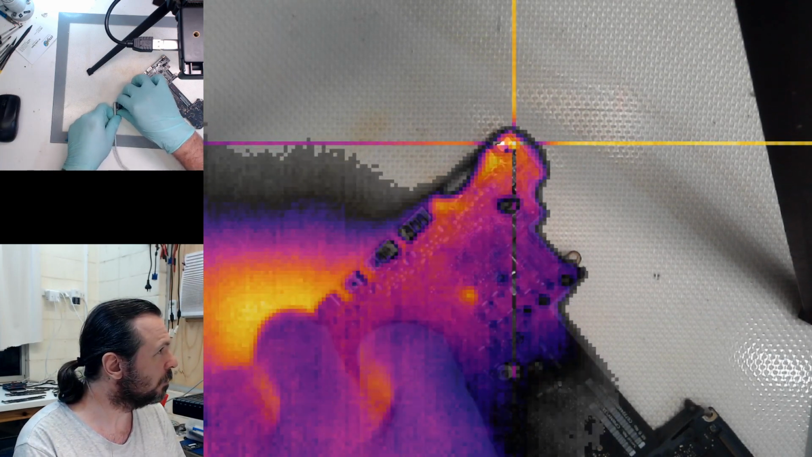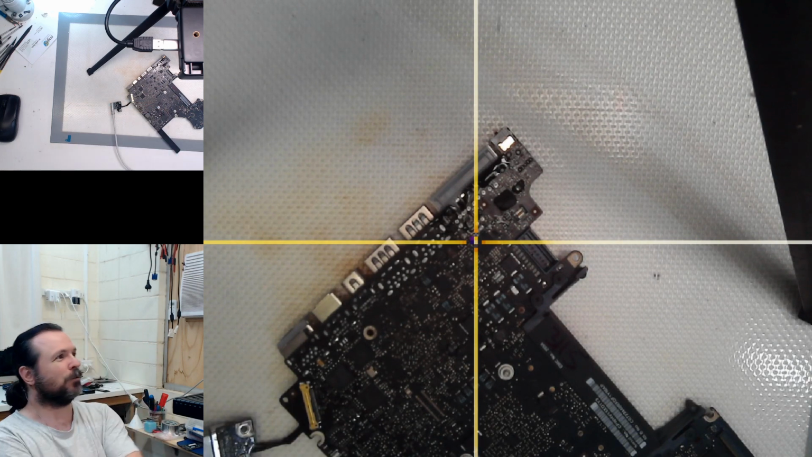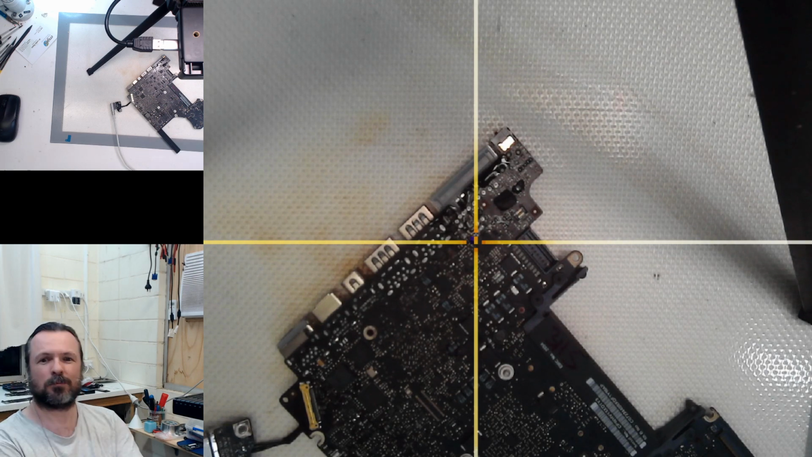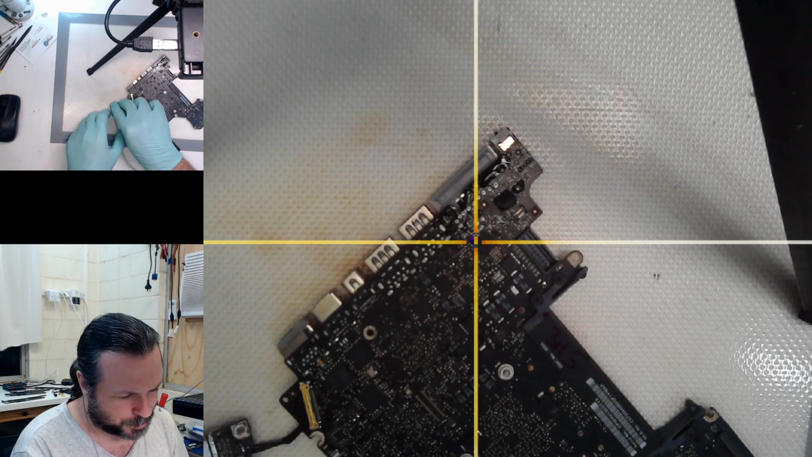Must be a critical balance between when it just stays completely shorted and when it heartbeats. Who would have thought that capacitors would have to be so precise? Ooh. No, it didn't have to be. It just needs to be connected better. Something just smoked then. There may... Oh yeah, something's smoking there.